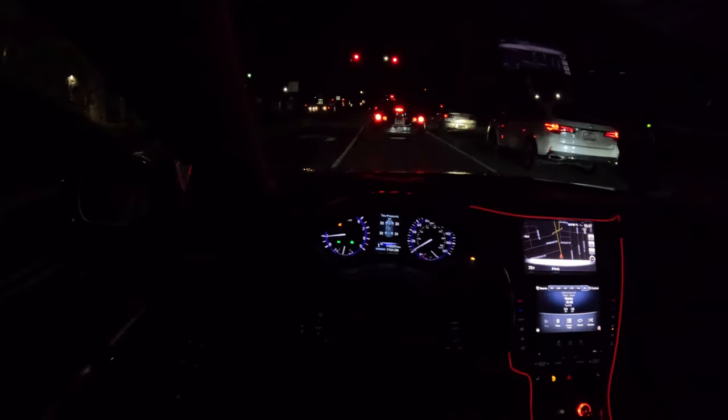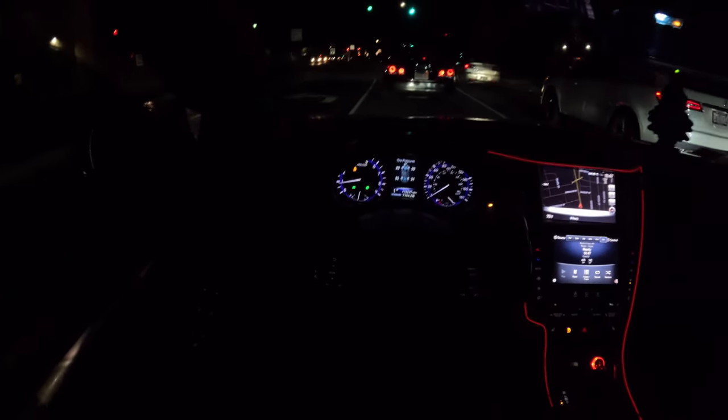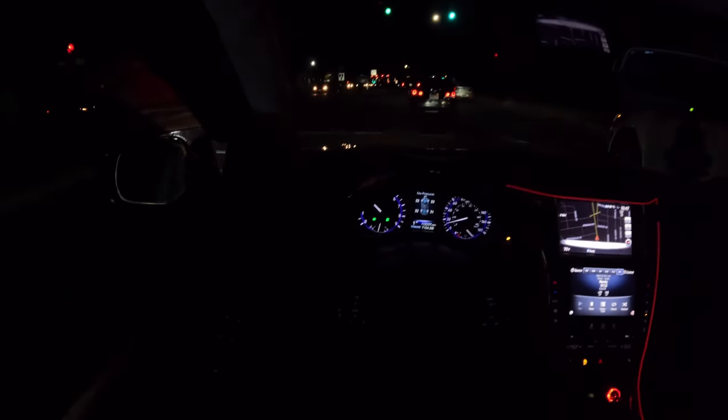Just driving around the city. I'm not going on the highway. I'm just chilling tonight. And it's all these bright lights, I can't see nothing. But I just changed my oil today. Brand new oil in there.